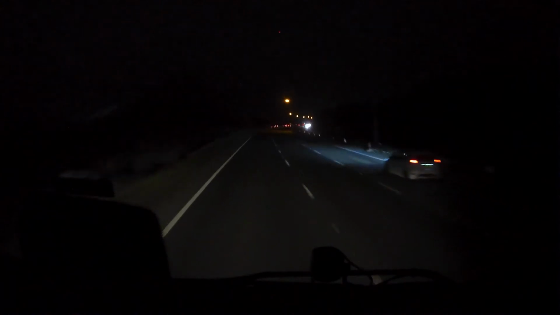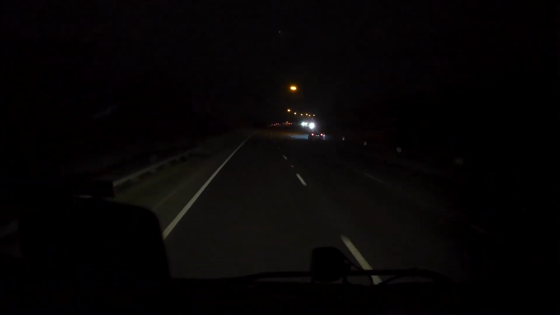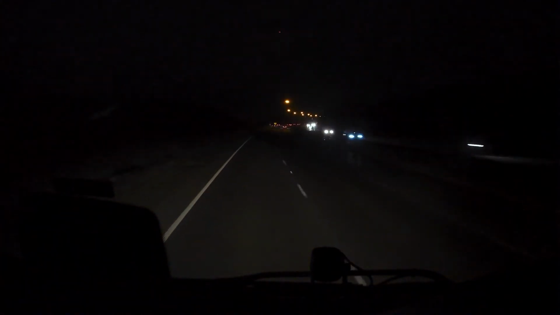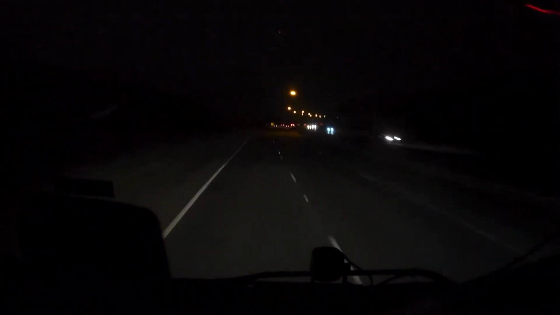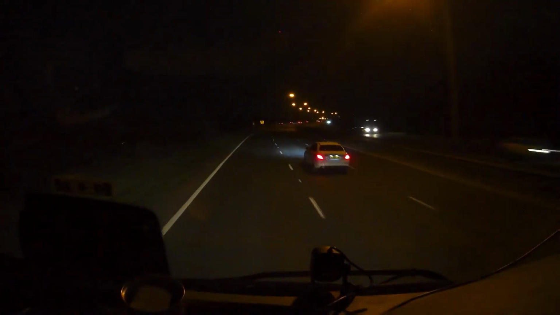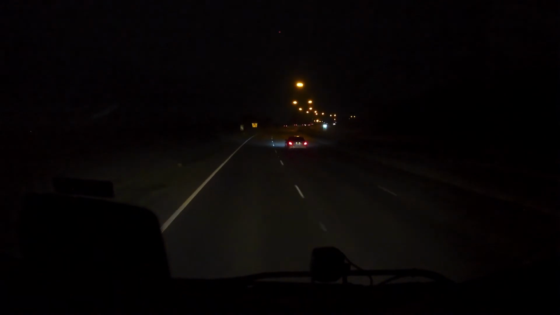Keep right, 4013, towards Basildon. So we've got to drop the speed down to 40 mile an hour in a minute, and then get into that middle lane again.